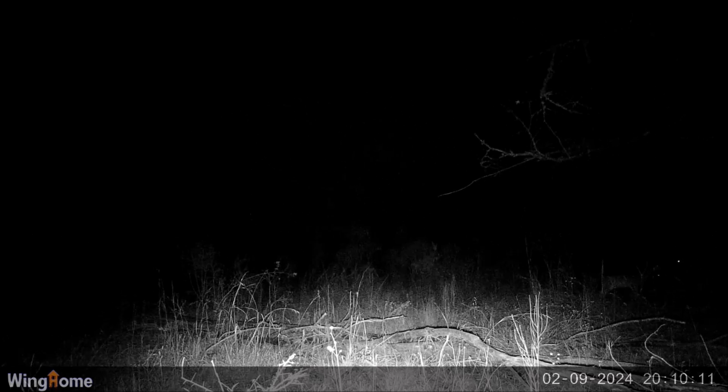And she's actually getting a little spooked. And you should be able to see the eye shine of there's the little doe again. Now watch what happens. He reaches down, grabs that deer, and is gone with it. And I believe that's what happened.